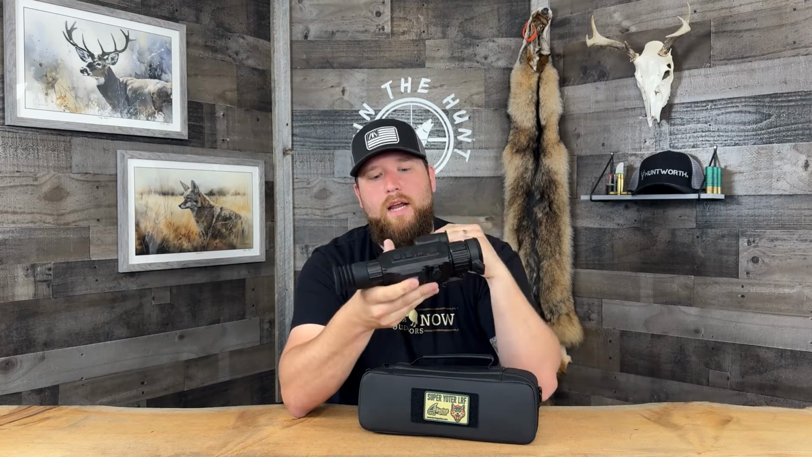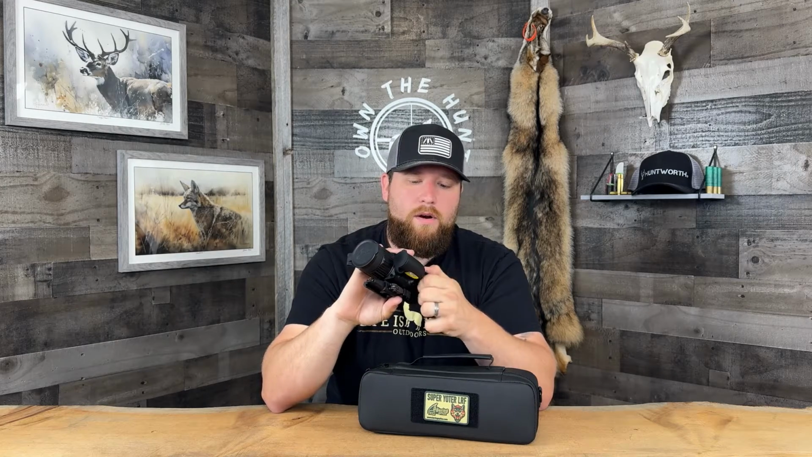So I love what they did there. That rubber cap is a very positive click in, so no water's getting in there. This thing's really super watertight, you guys. I'd have no issues hunting in the rain with this. While we're talking about it, I'll show you guys the battery door.